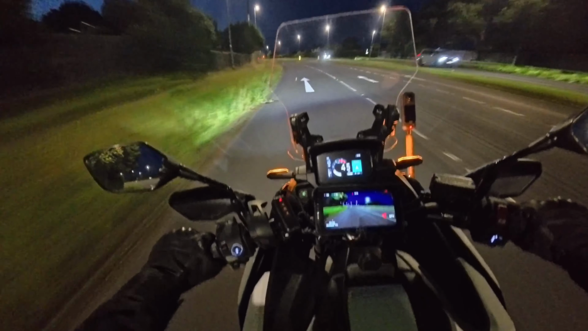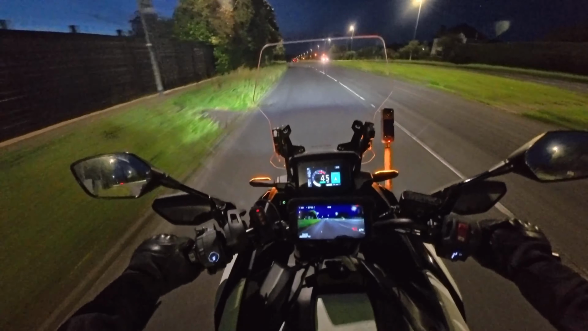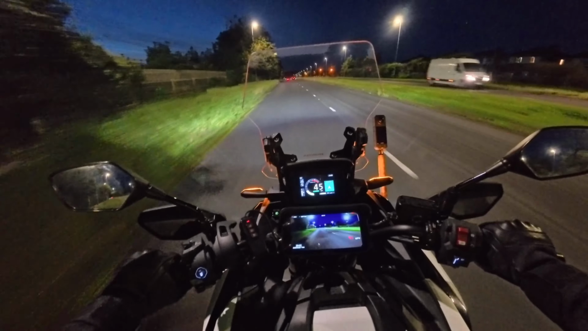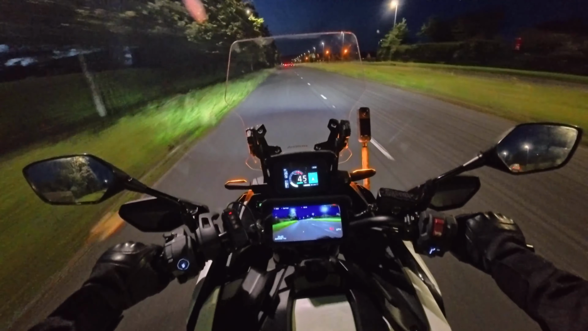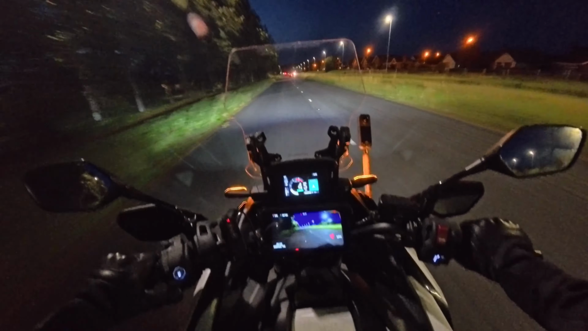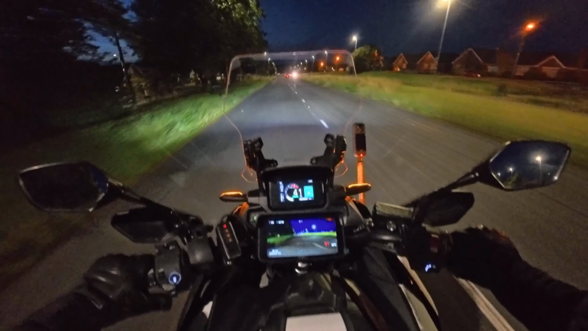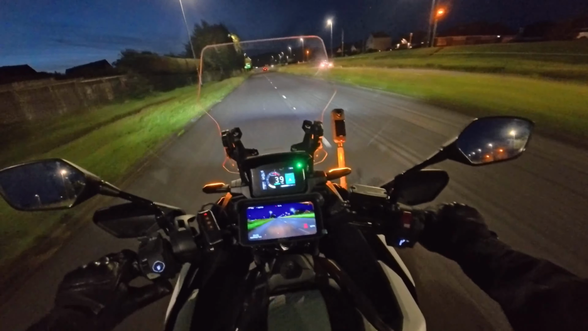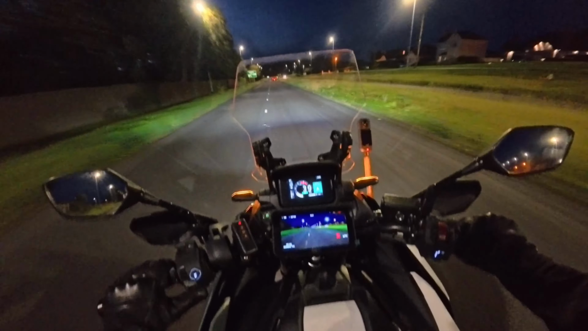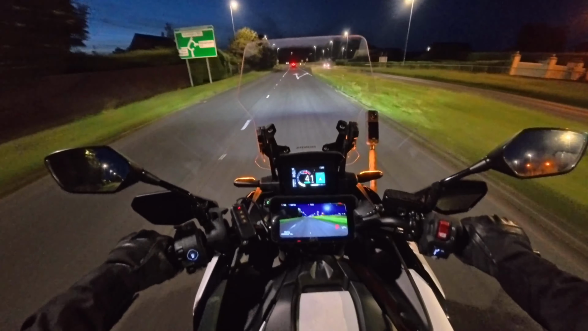So this is a quick review of the lights on the Honda NC750X, the 2025 version with the LED headlights. As you can see, at the moment I'm riding with dipped beam and the fog lights are on, and I'm on a street lit road, and the lights are actually pretty good.